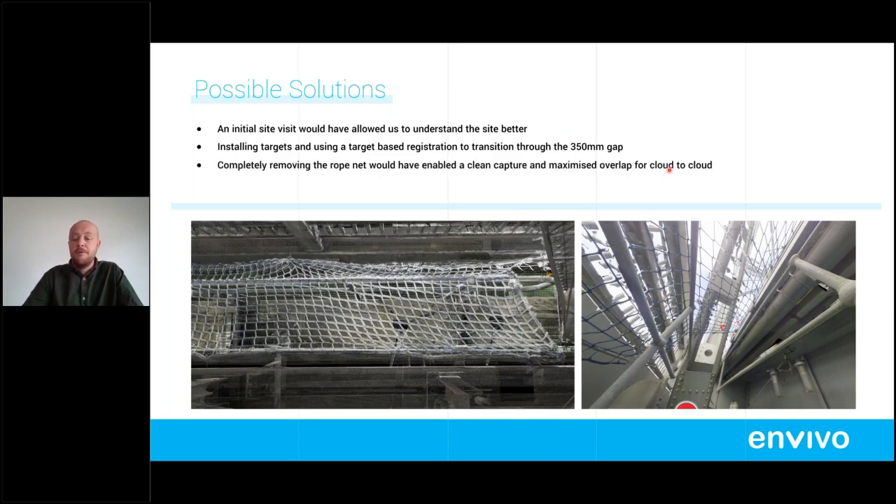Completely removing the rope would have enabled a clean registration. So removing that, we could have done a lot more scans, transitioning down from the upper to the lower, and basically run, in a way, a vertical doorway scan, transitioning through the area. So that would have worked well.